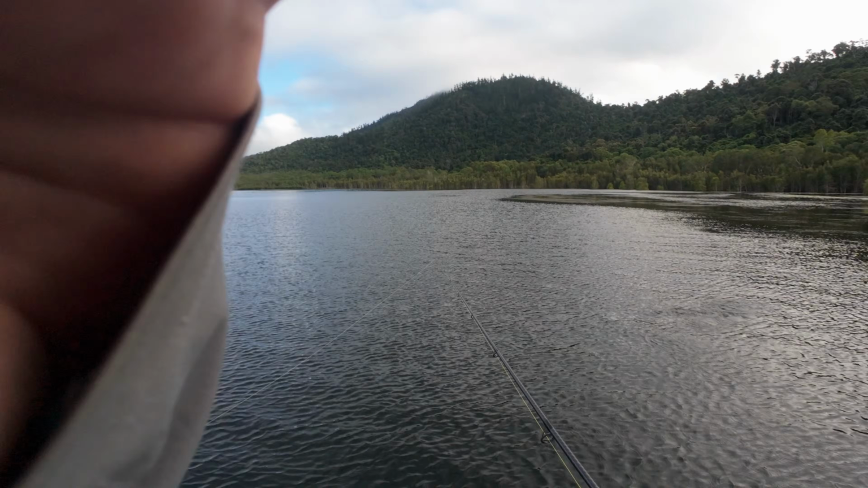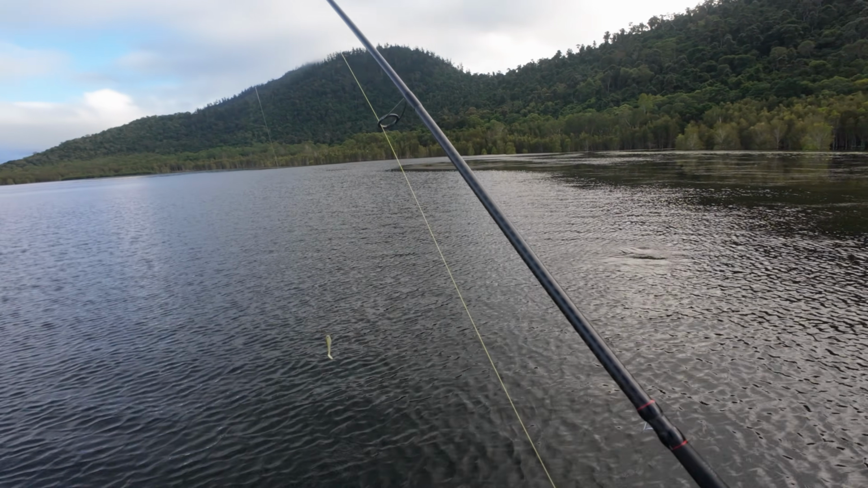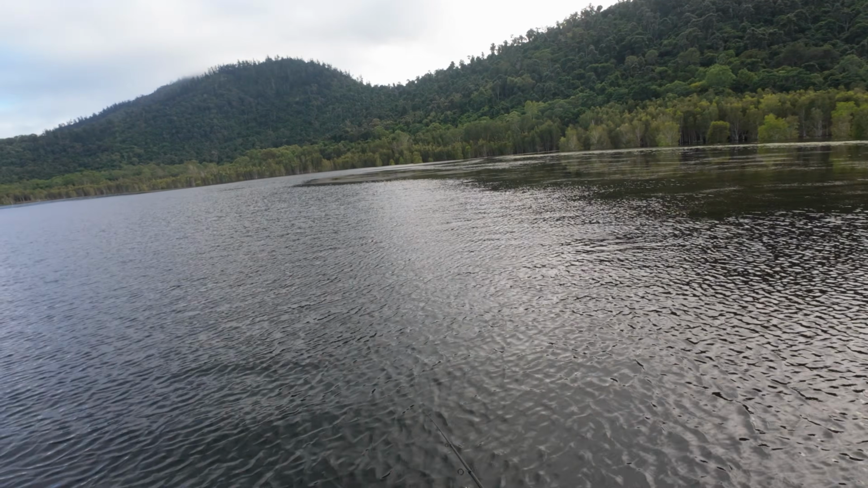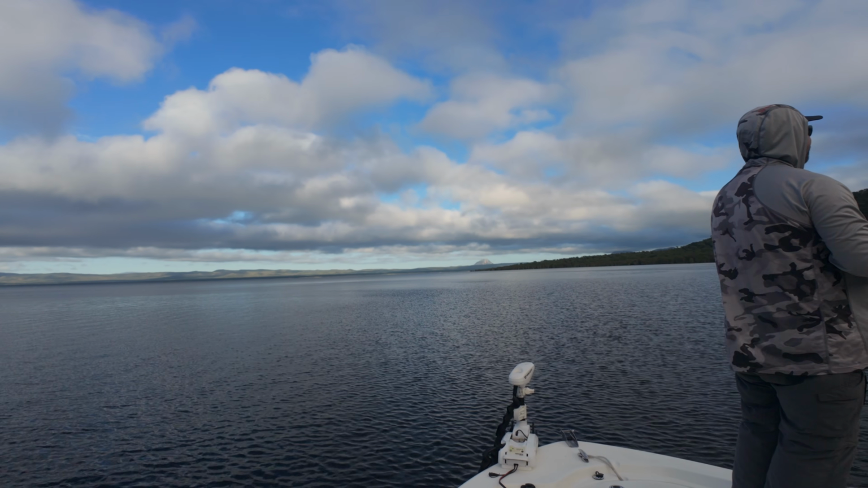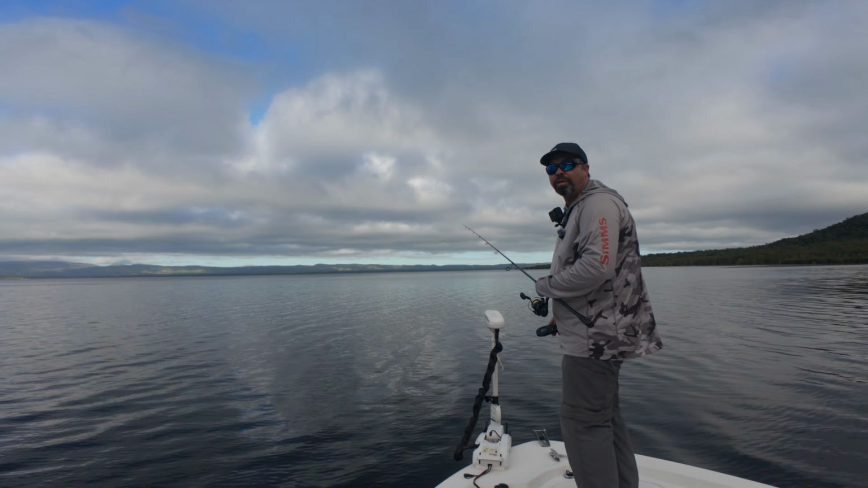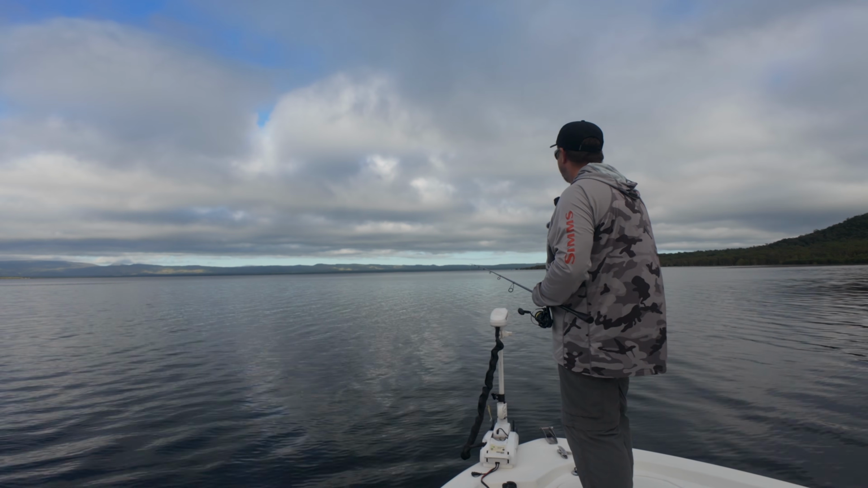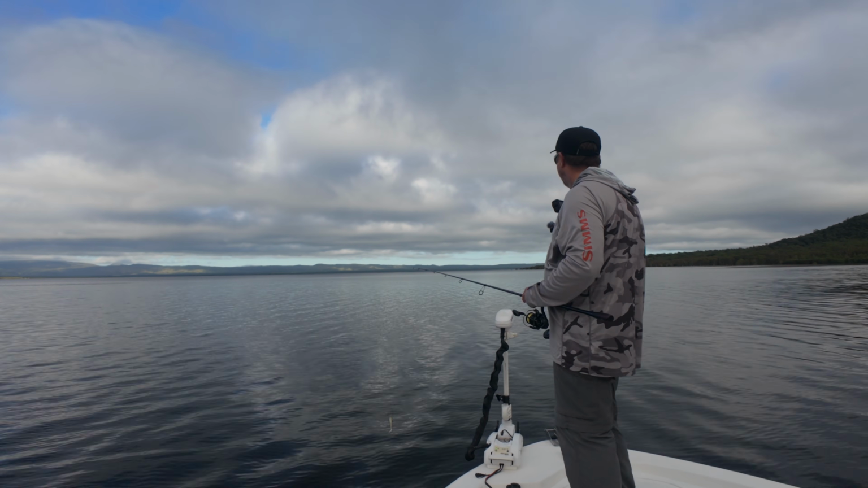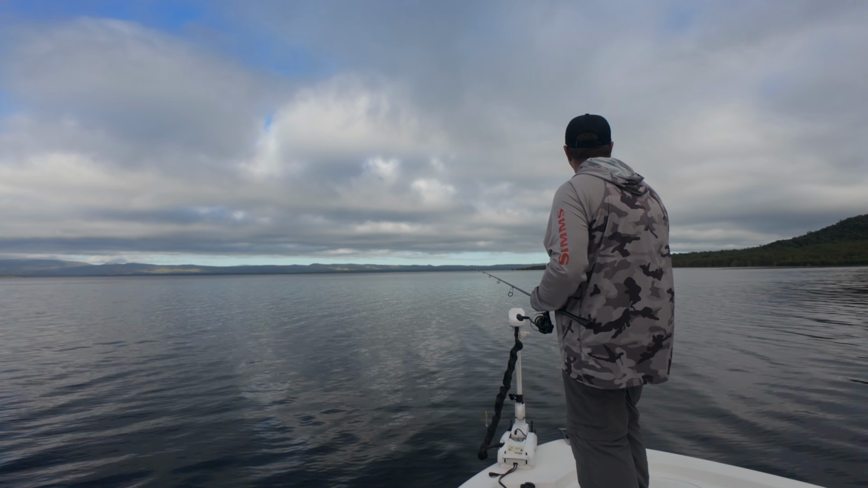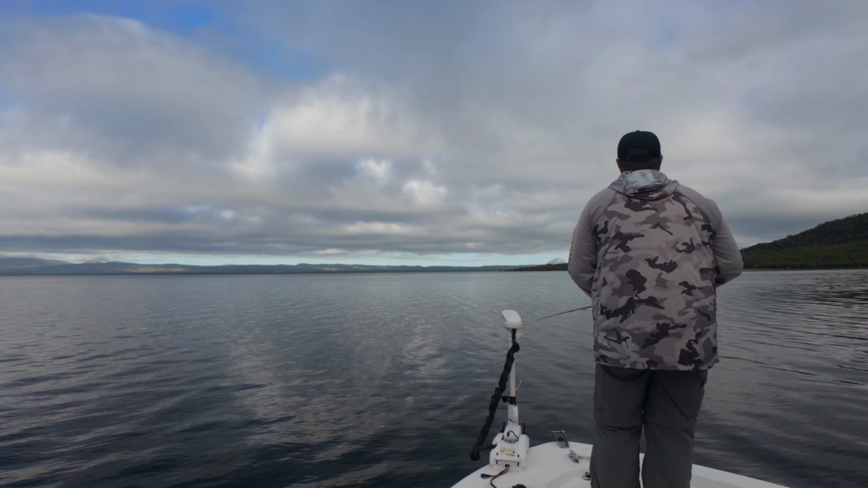Oh, missed him. So straight away we've come in, we've spooked one, and we've just missed one. Well, we've found a few fish. Right, so we've got 2 barra sitting up on top out here, right on the edge of a weed bed. It's very difficult, low light, you can't see them, but they've broken the surface a couple of times. One's coming at us. Don't know where he's gone now.